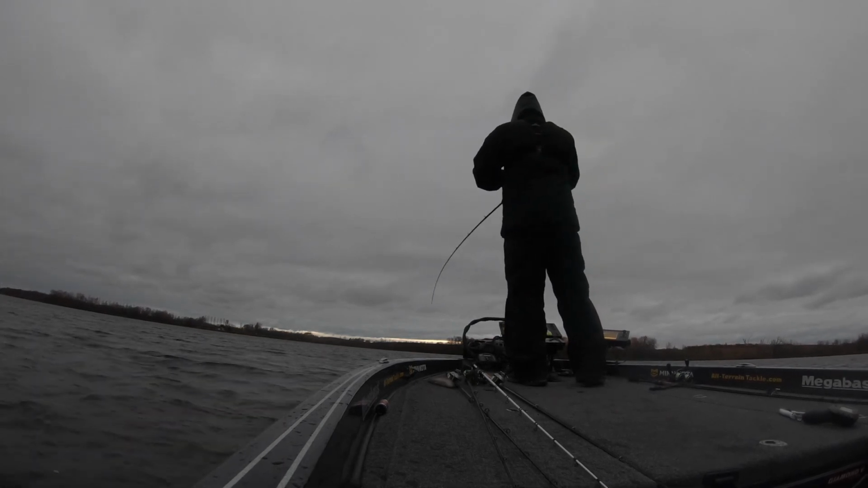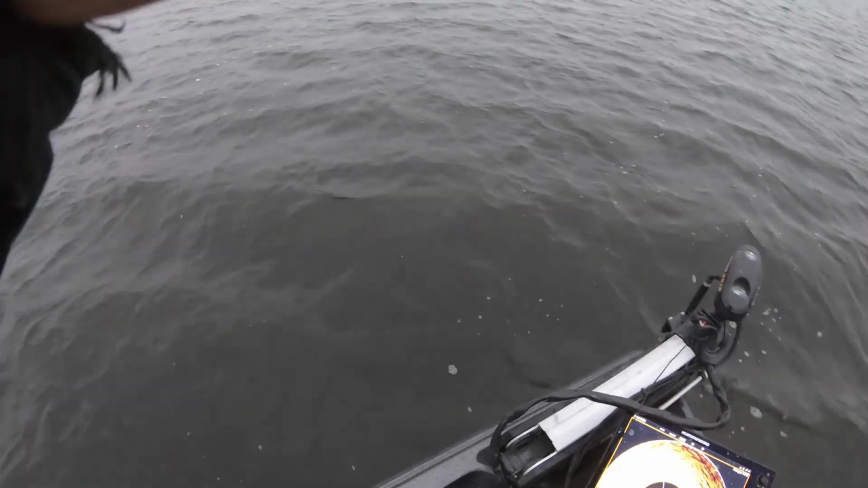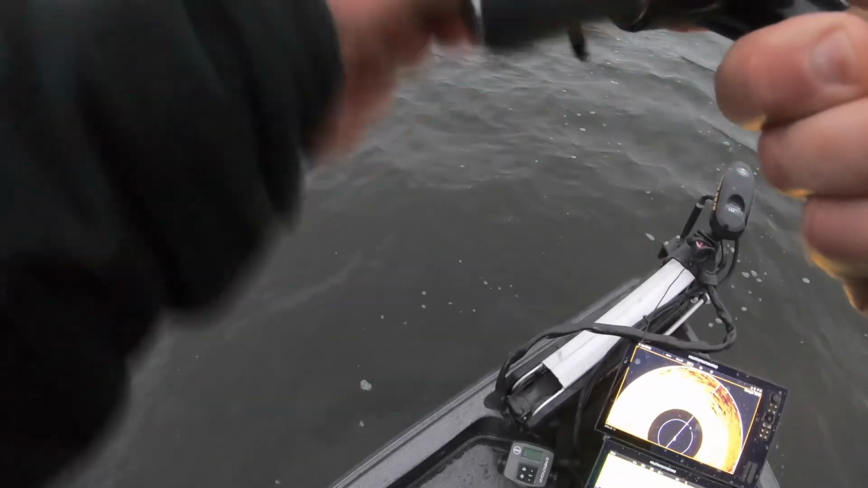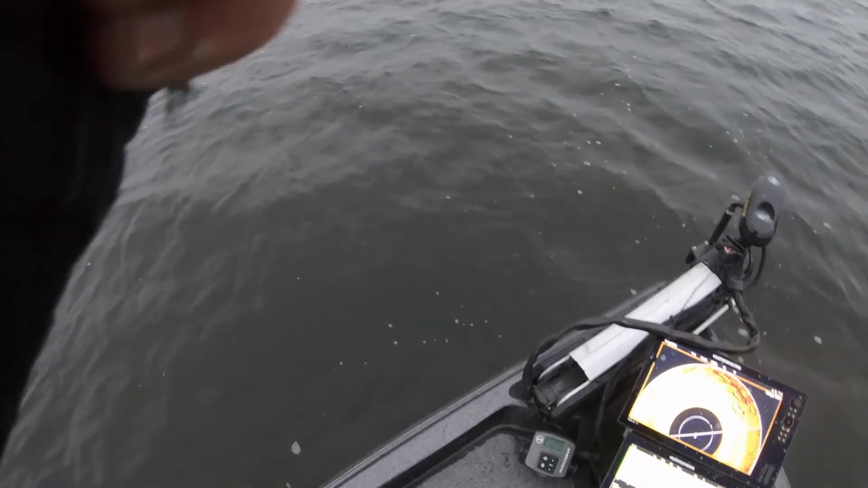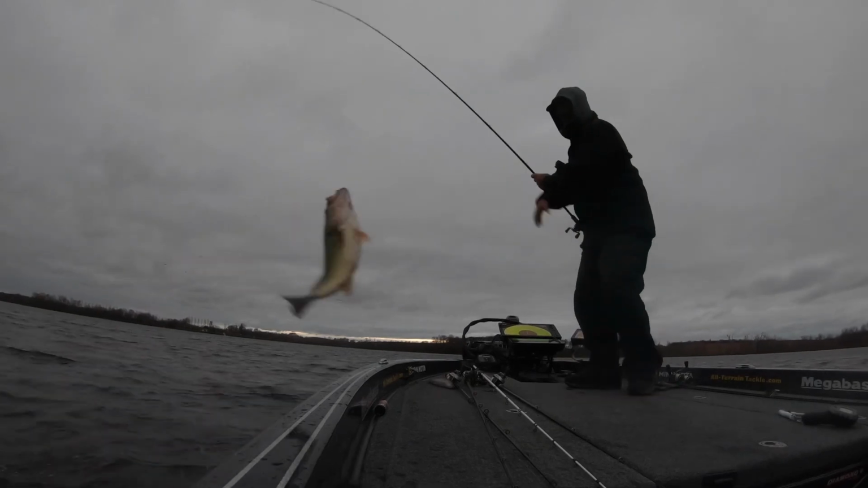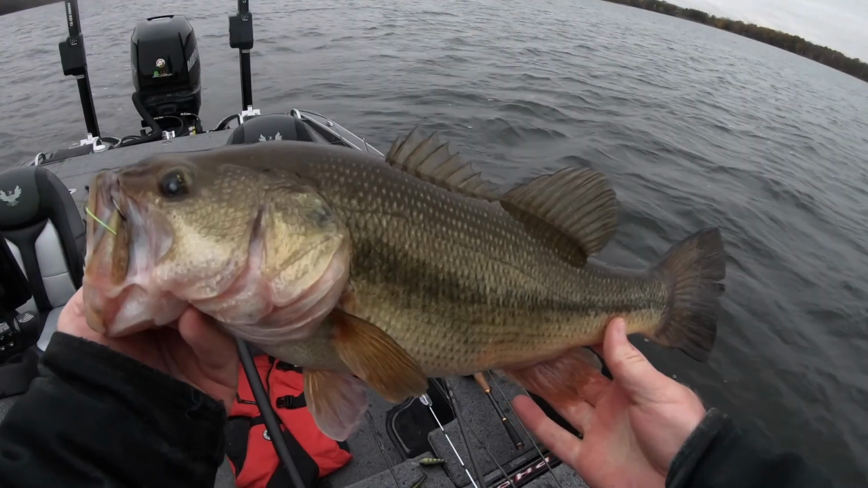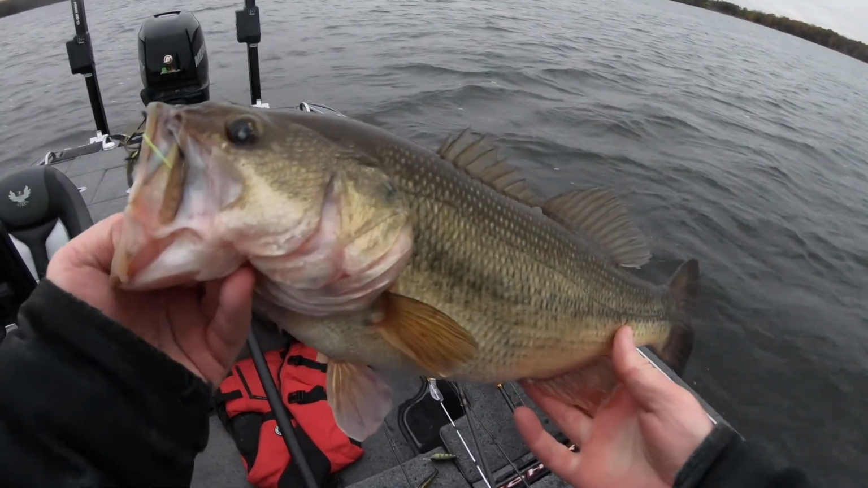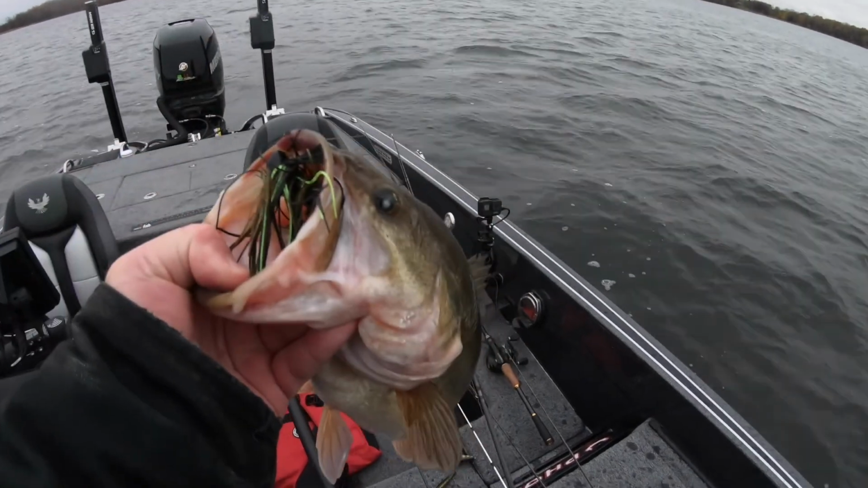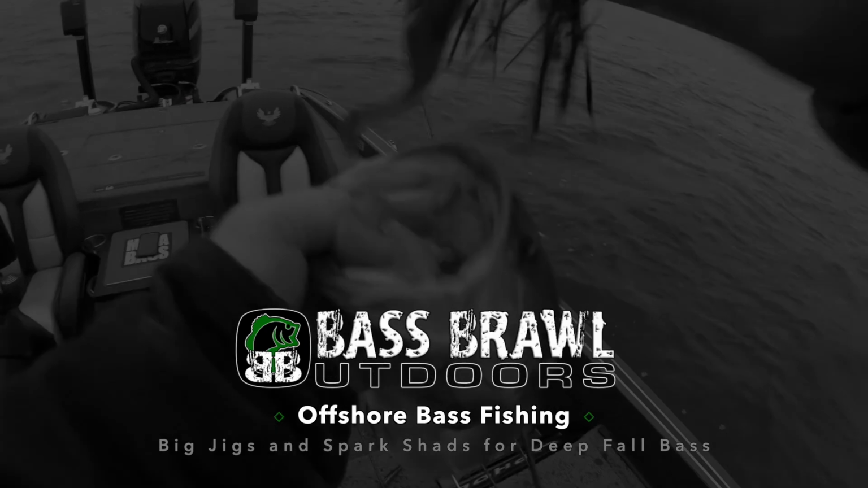Another fish here just smashed it. It's fish after fish, big massive school using the area. The electronics make all this happen. You can see everything you're casting to. It also helps to have a bait that the fish want. When they're put on the feed bag, big jig, 5-inch spark shad, heck of a combo that not only puts numbers in the boat, but a bunch of giant fish.